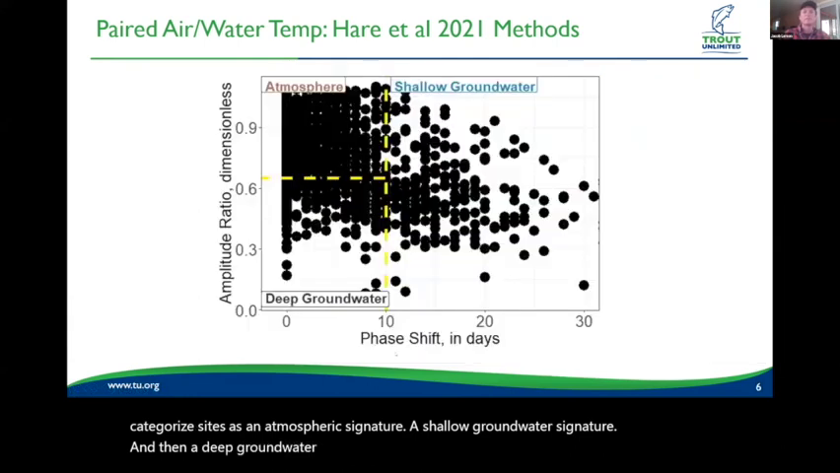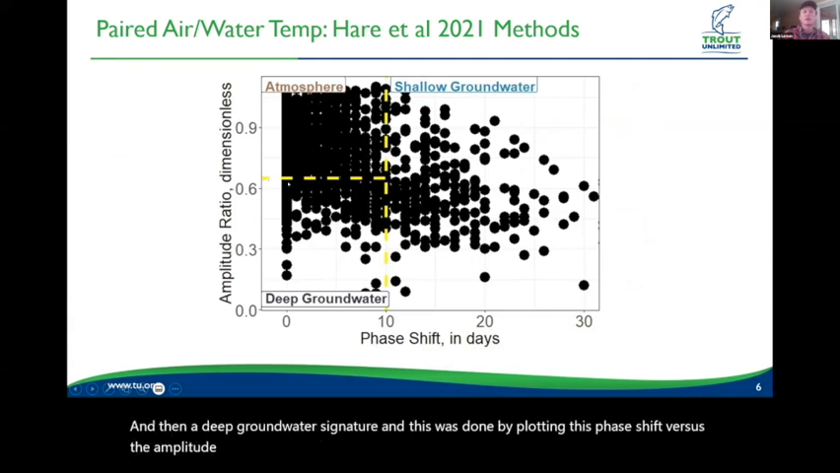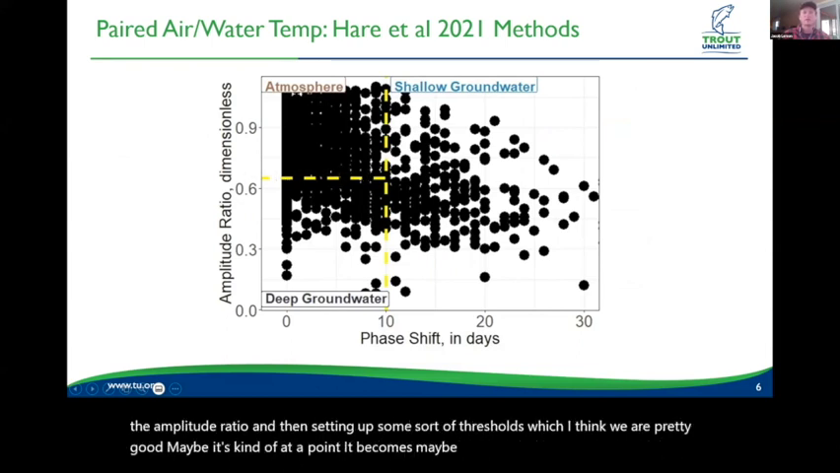And this was done by plotting this phase shift versus the amplitude ratio, and then setting up some thresholds, which I think are pretty good. At a point it becomes maybe a little arbitrary to set these thresholds, because there's probably very little difference between a point on either side of these lines.